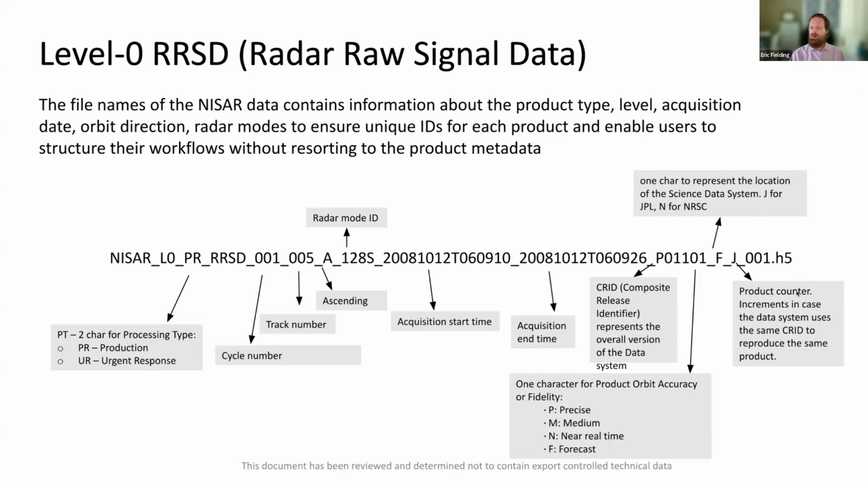And then there's a product counter, which tells just in case they reprocess the same product, to make sure there's a unique file name.